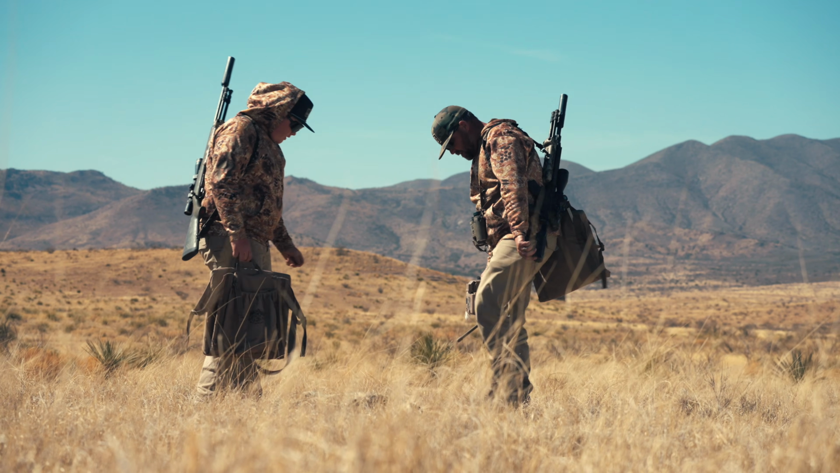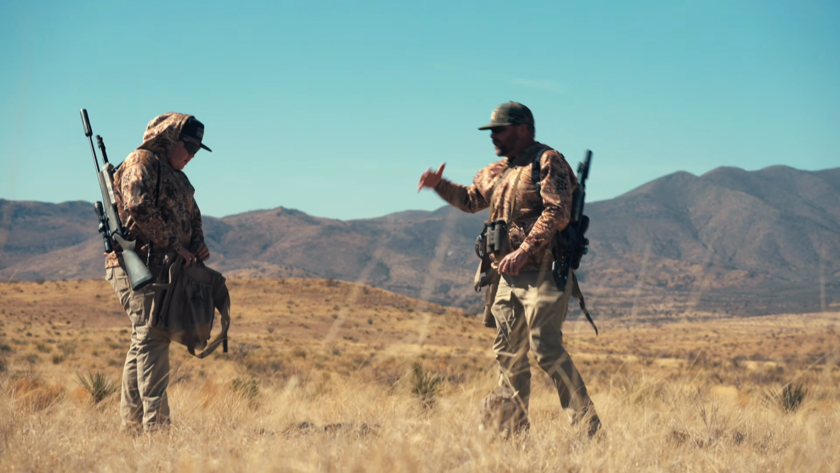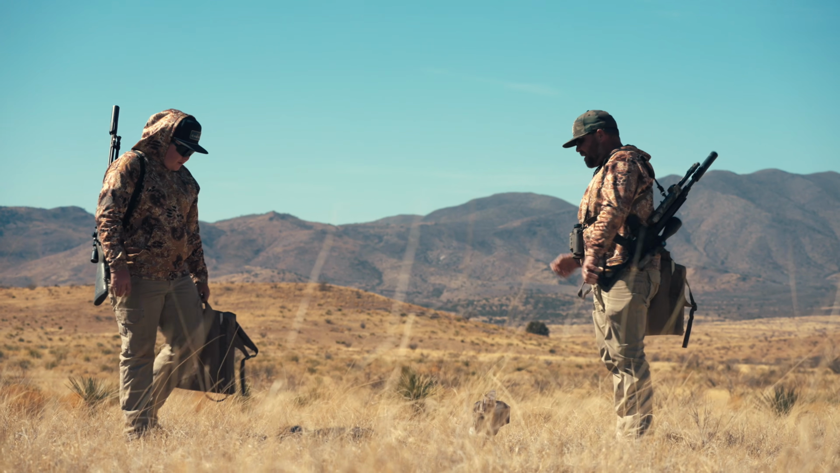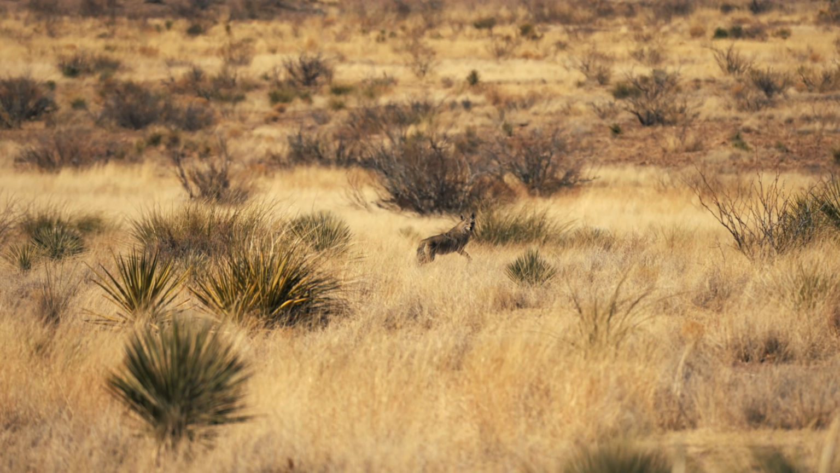Yeah, another old coyote, man. Look at the teeth on that thing. Yeah, it's last year's coyote. And their ears always look so much bigger here. Yeah, they don't have the fur to bounce them out a little bit. Yeah, they do. Well, sweet, man. Good job.